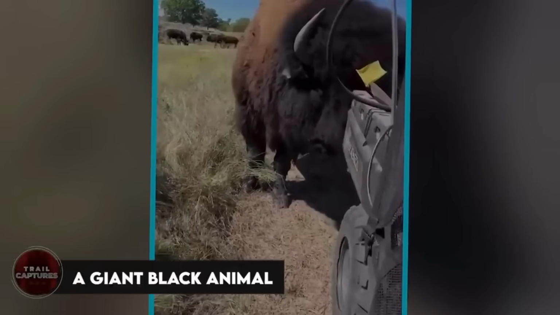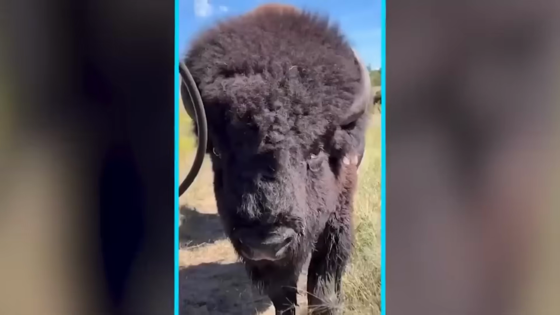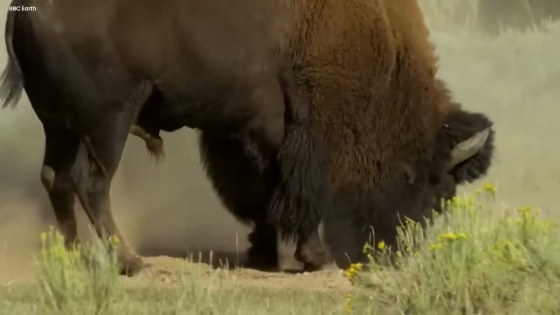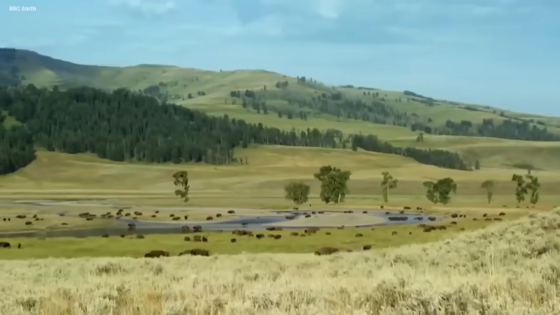A giant black animal. Once upon a time, in a big wild place, there lived a giant black animal with shaggy fur, nearly like a massive buffalo. This strong beast roamed freely through the vast lands, where the trees reached for the sky and the grass was as high as a person.